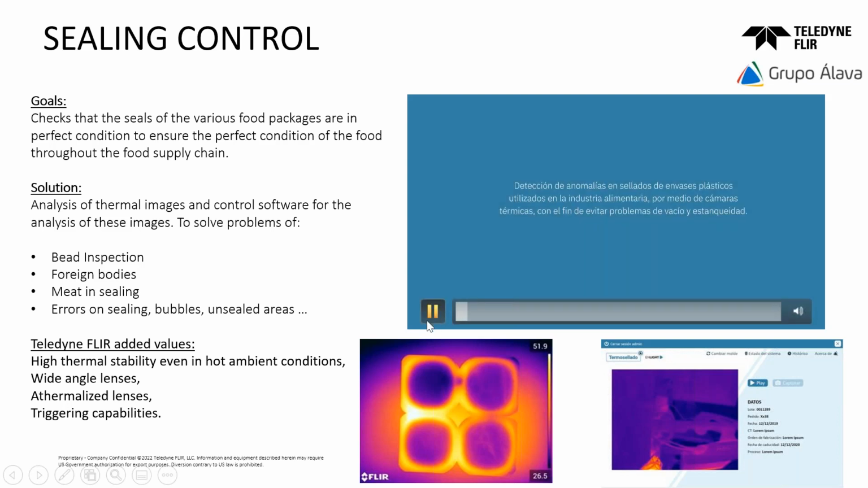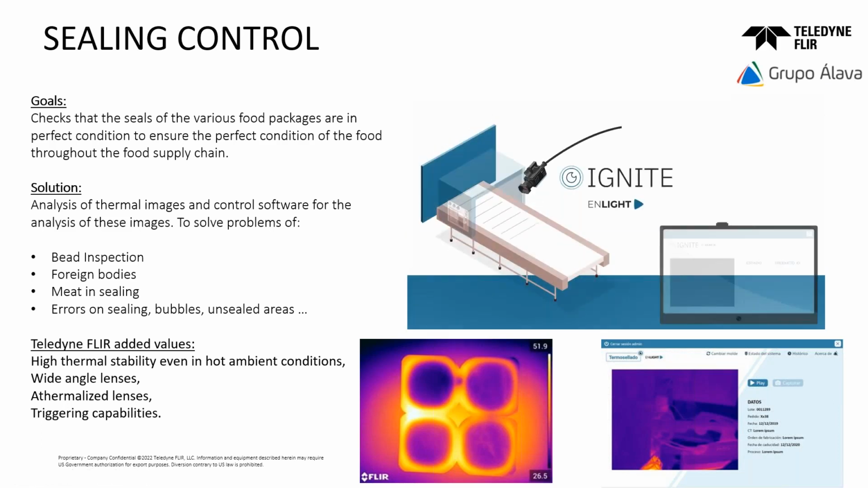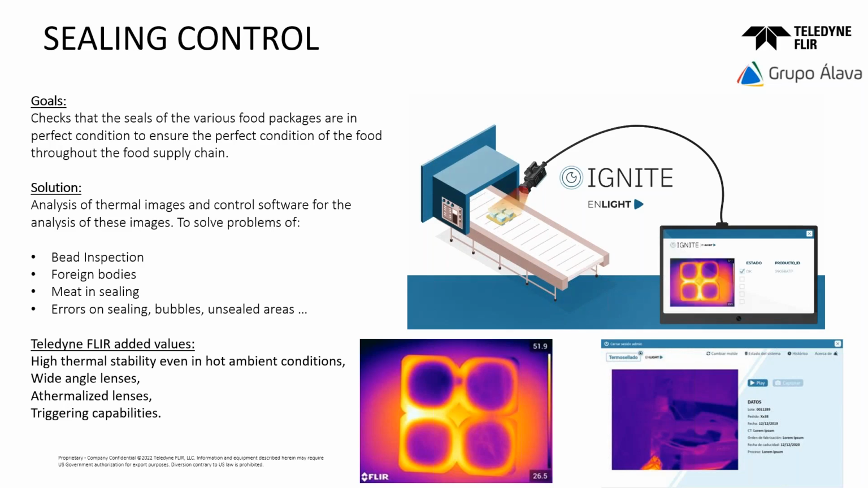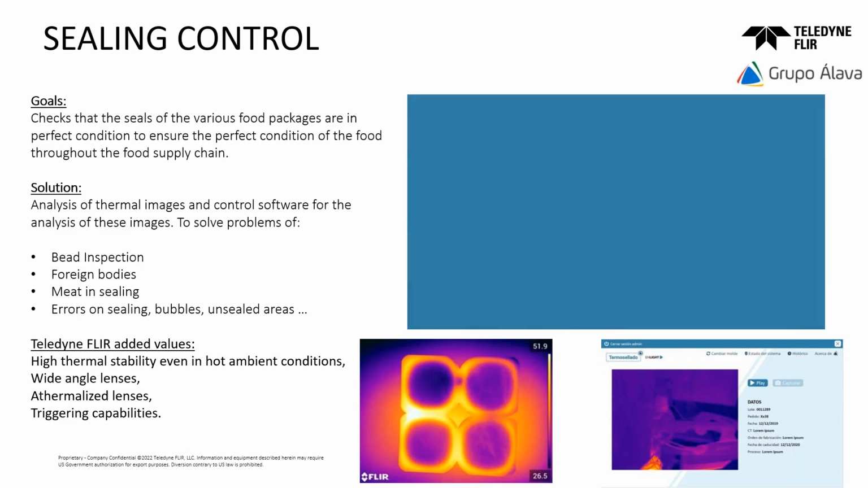Anyway, if we talk about cameras, the first thing that we can have is high thermal stability, because sometimes this kind of product is in extreme conditions, like hot or cold. Another fundamental factor is to have a large number of lenses available, because sometimes the position of the camera is the main problem that you have to solve.